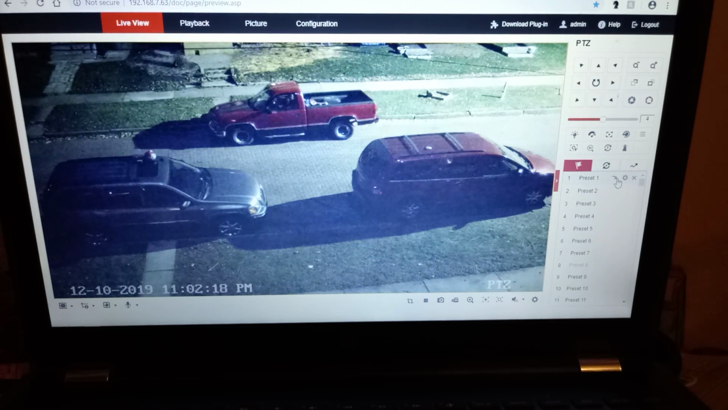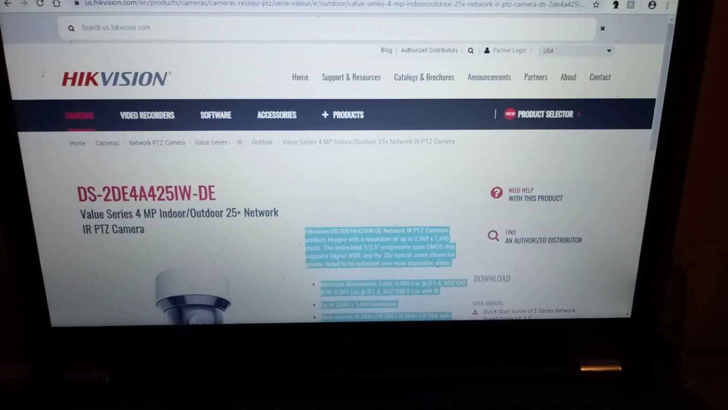So as I said before, Hikvision PTZ camera. It is a little bit expensive, and by that I mean the $500 range. If you do your homework, and if you need it, I will send you a link to get it cheaper than what they sell it for. It's the exact same camera.